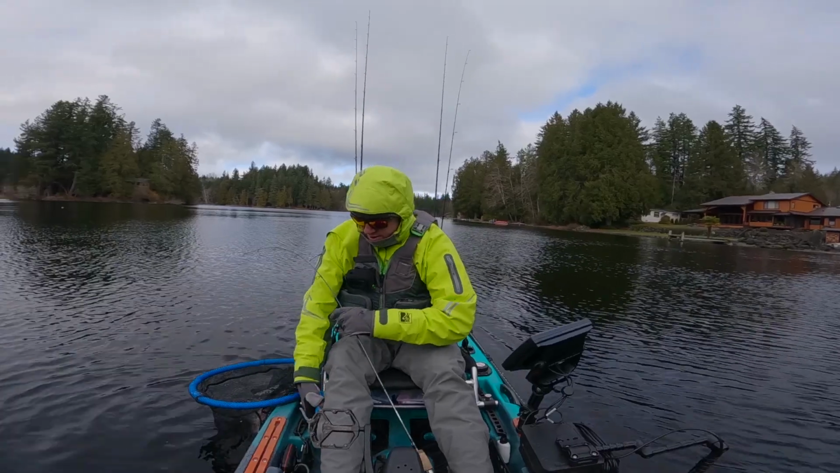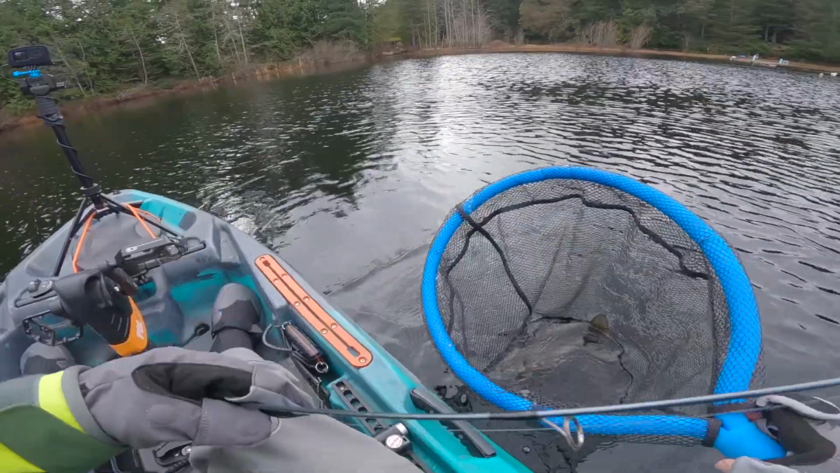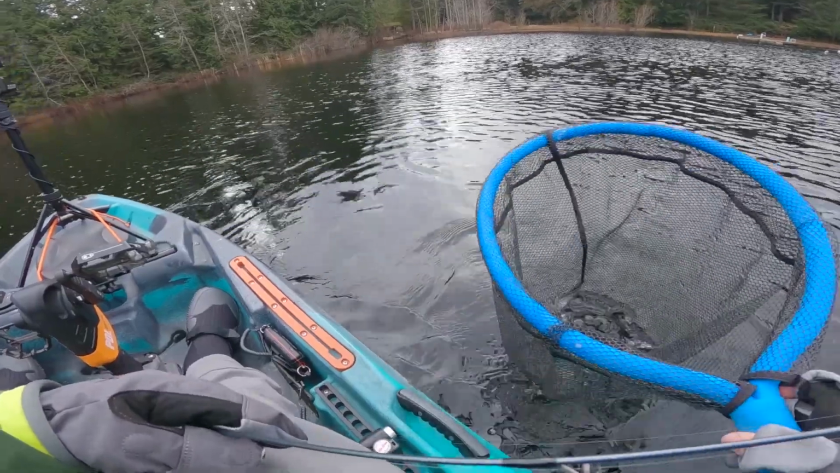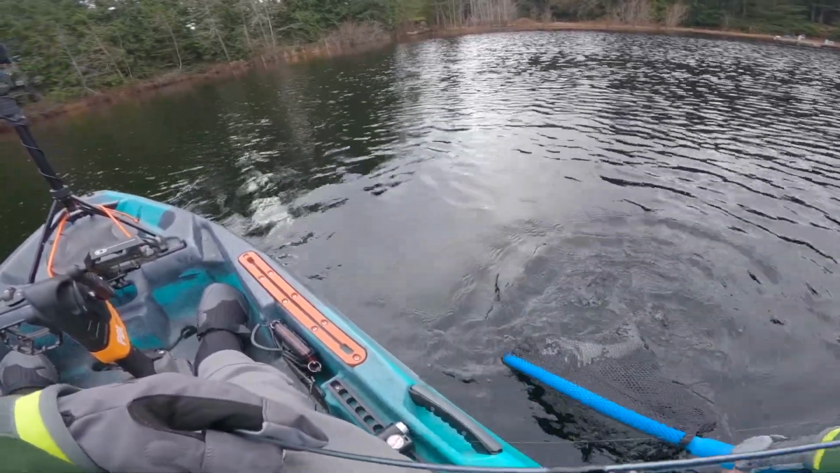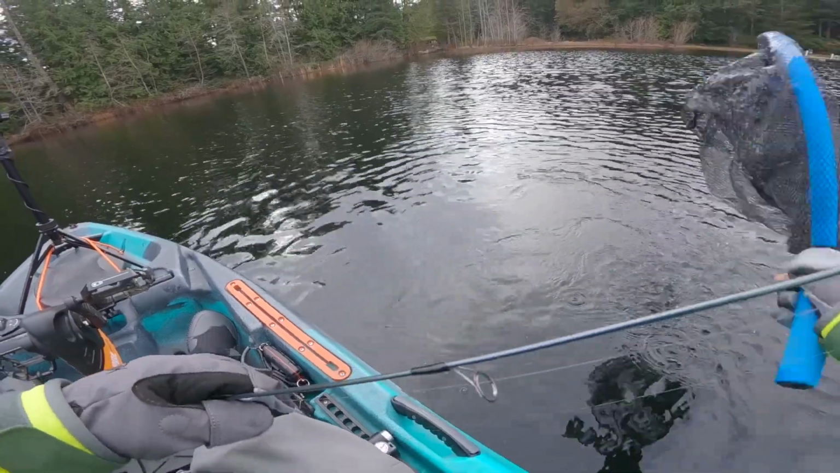All right. Off you go, little bud. Nice trout. Off he goes.